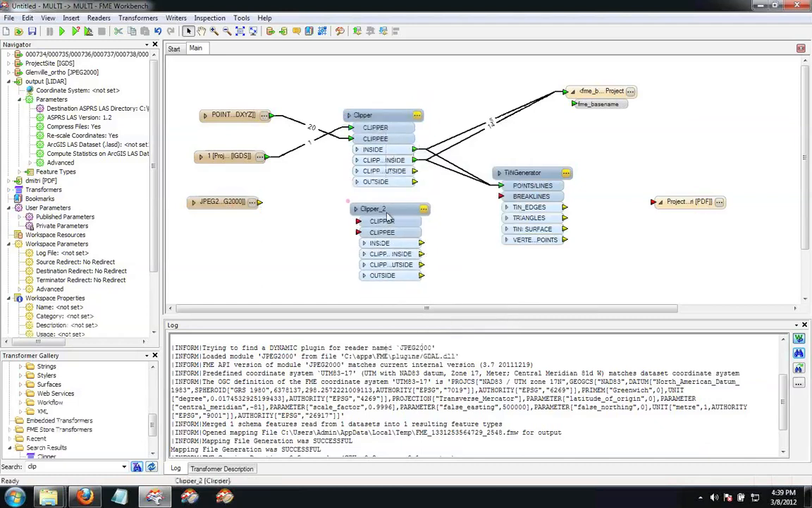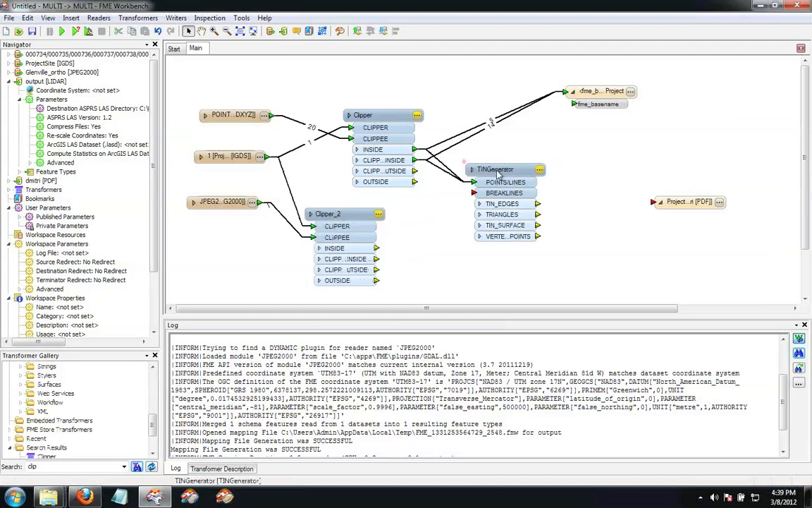And I'm going to clip that image also to my clipping area. So I'm just going to have the part of the image that I care about. And now I'm going to overlay the image onto that tin. And we do that with something we call an appearance adder. So let's take this guy, put him here.